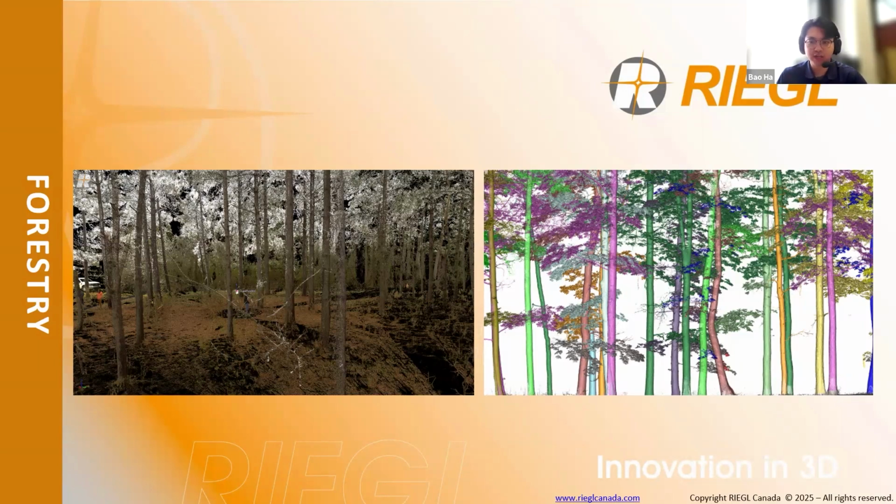Manual data collection is definitely time consuming and labor intensive, first of all. The second thing is sample plot sizes are limited, reducing overall accuracy. Measurements vary between surveyors, leading to inconsistency and human error in forest modeling. Using TLS, and specifically the RIEGL TLS, overcomes these kinds of challenges.